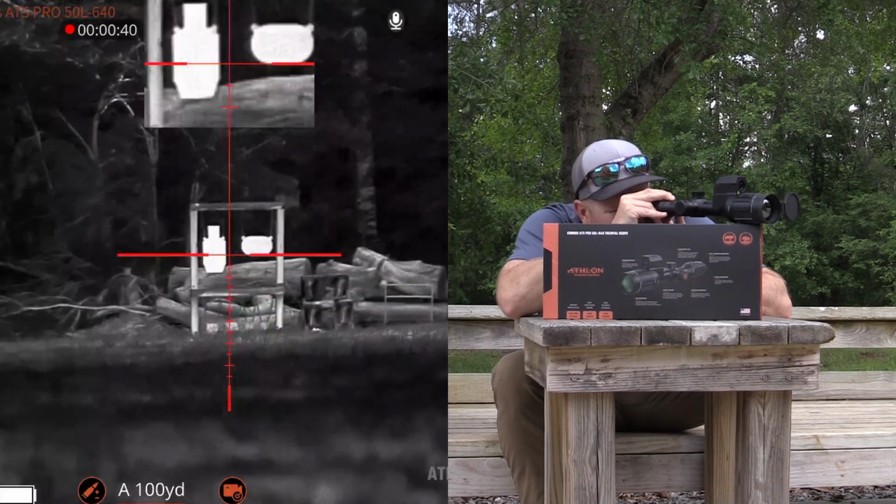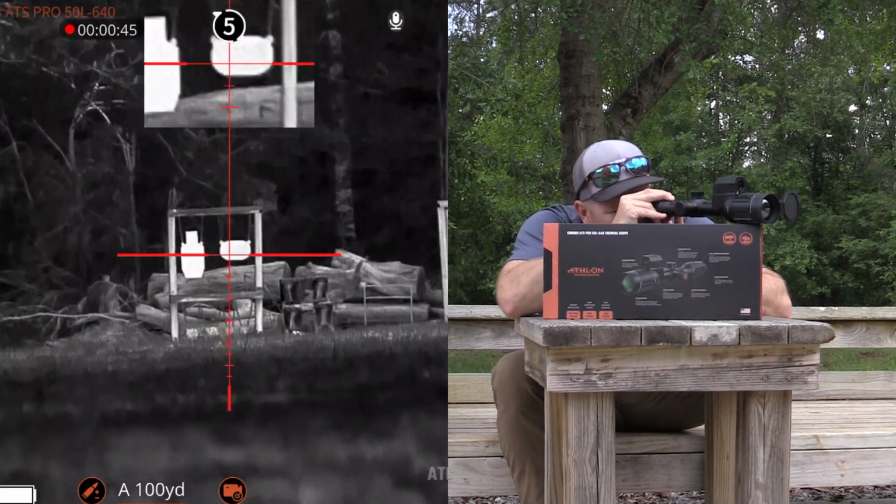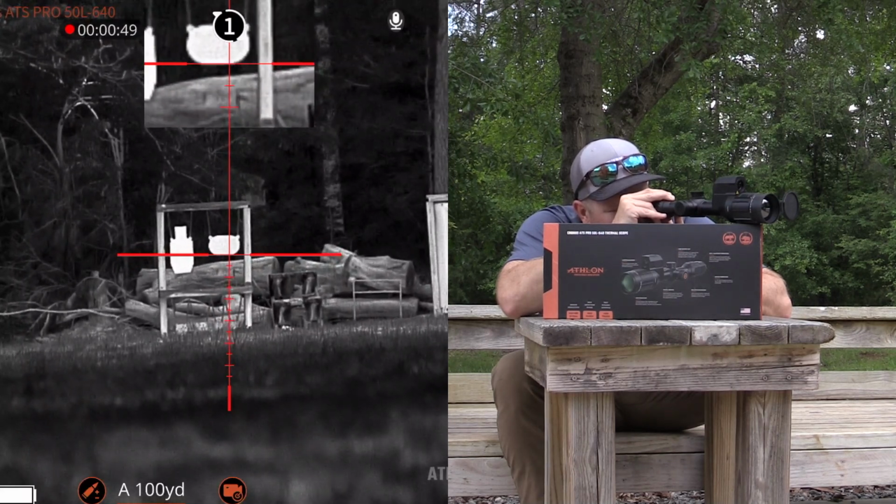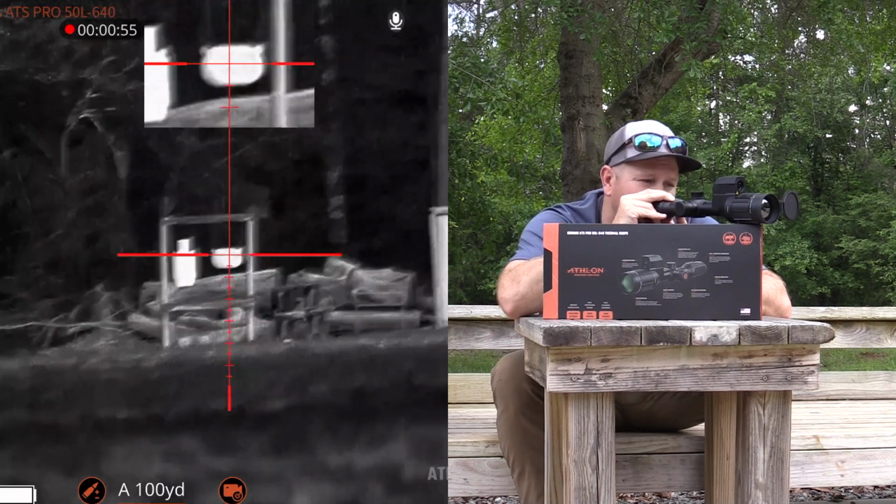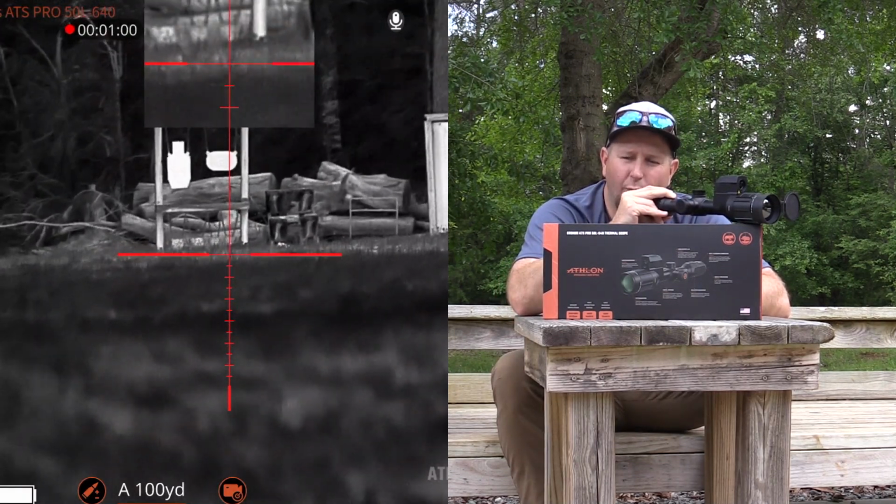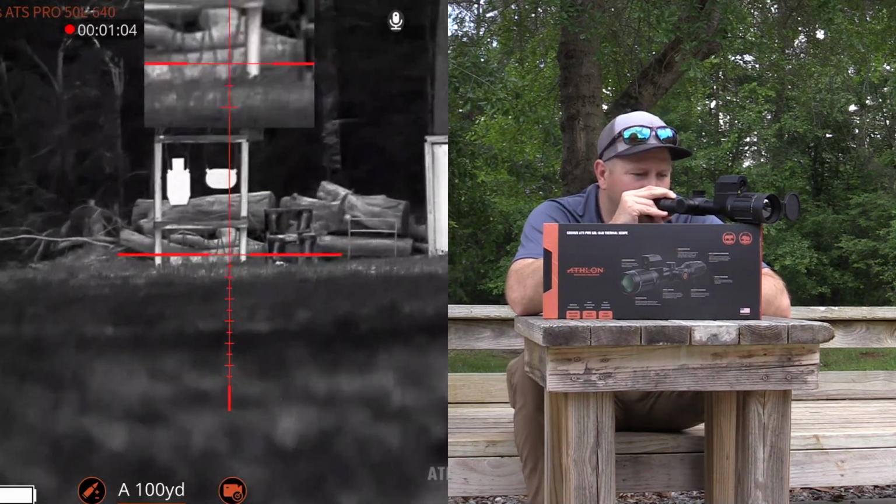So right there you can tell that that image is extremely clear and extremely crisp for what it is. I'm really excited that just making those two micro adjustments with the focus dials is able to bring that into picture and make everything look really clear, which is the positive thing behind using a 640 resolution optic in lieu of a 384 or lesser optic.